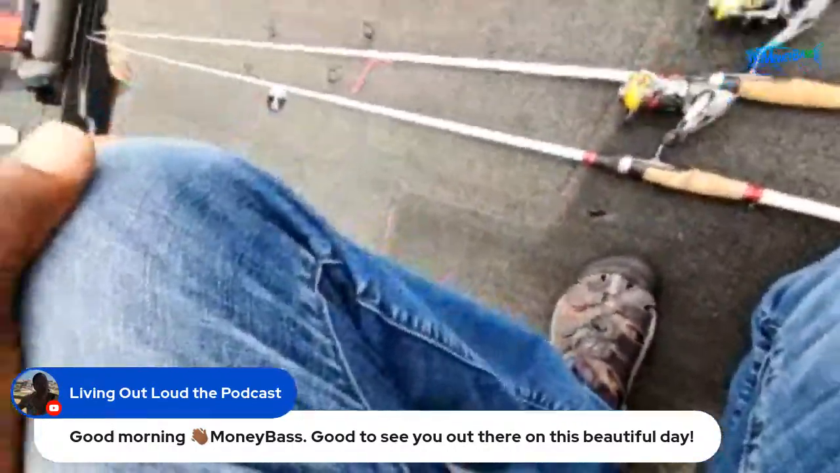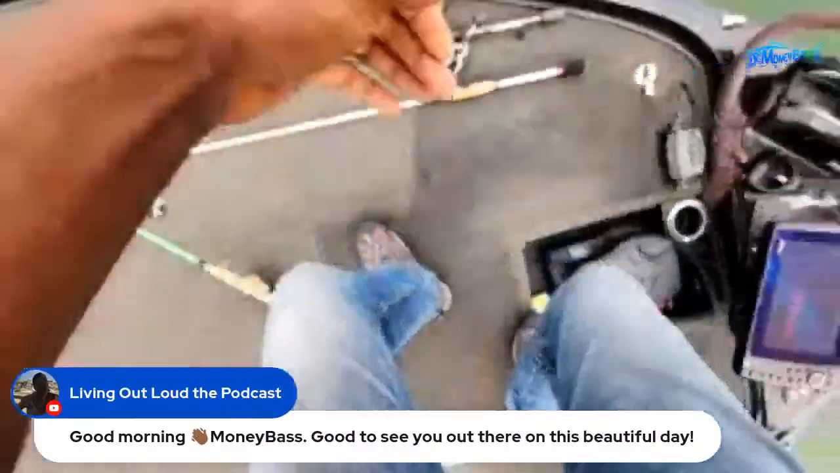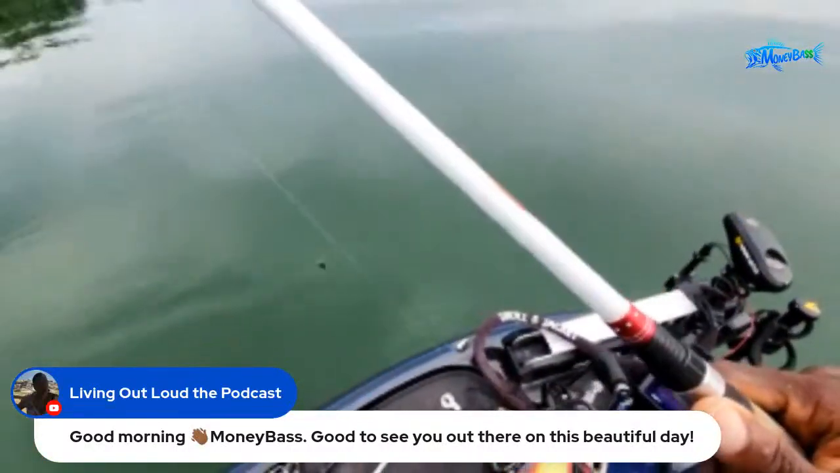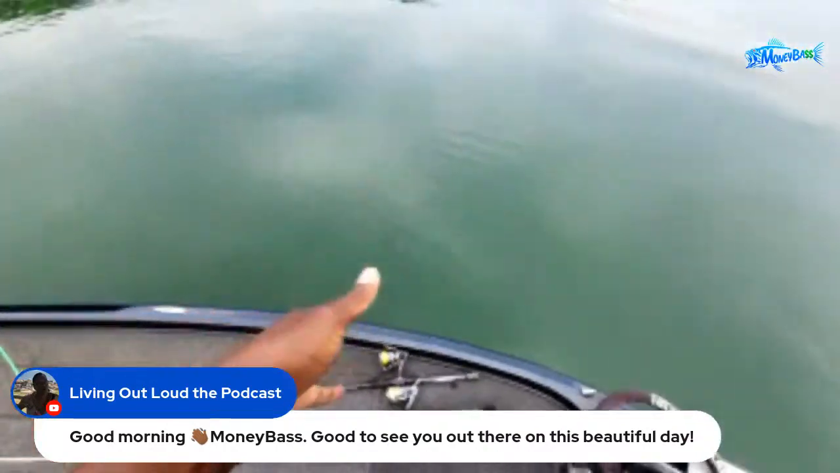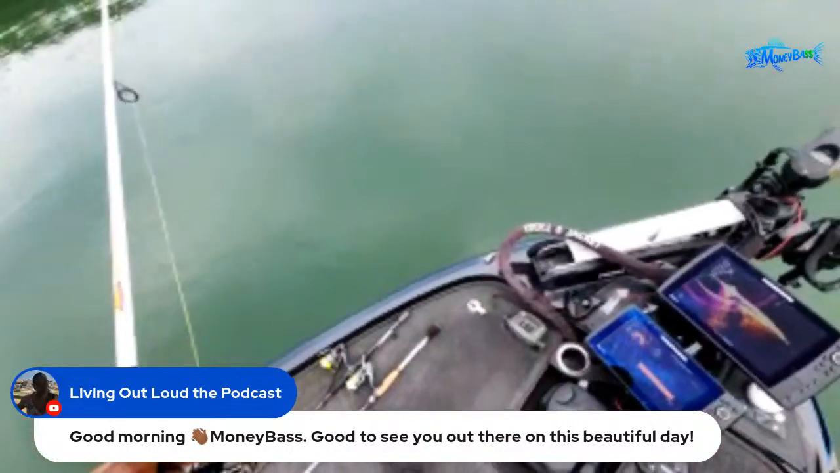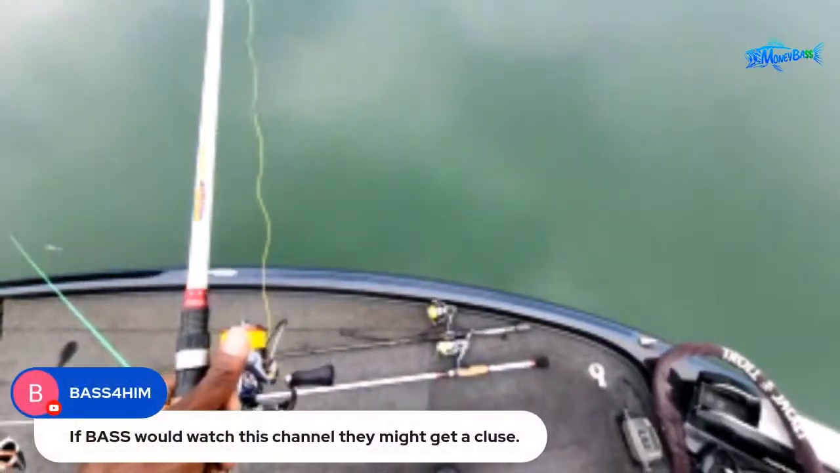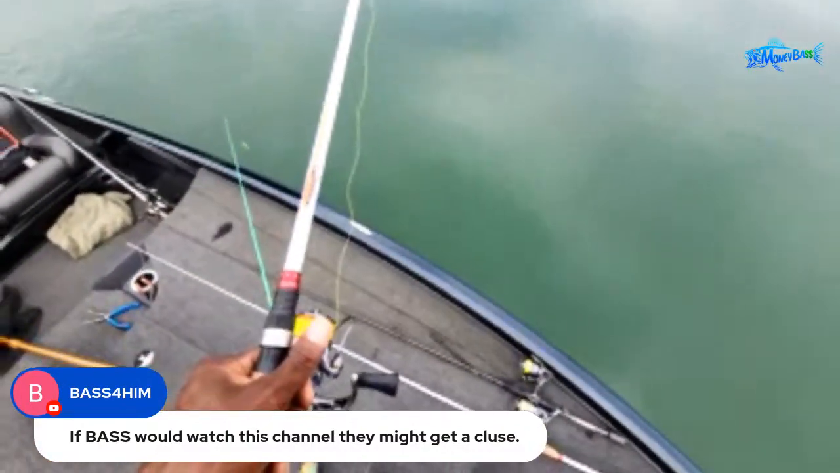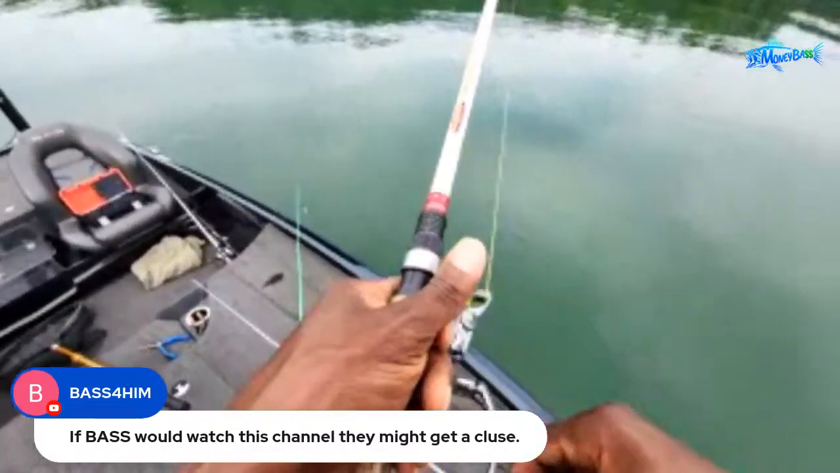So let's see. Let's try another little technique, since those fish are kind of closer right now. Let me try something else. Let's just pitch something right out here to them and see what they think about that, since they came all the way to the boat. How about it? Oh, they're gonna come in.